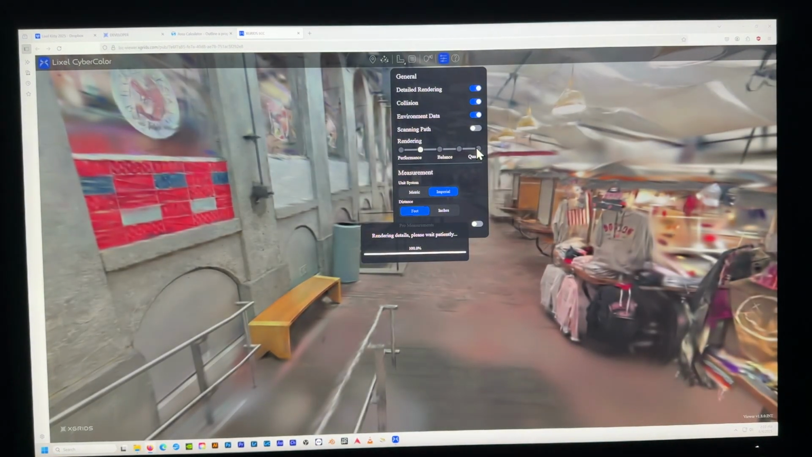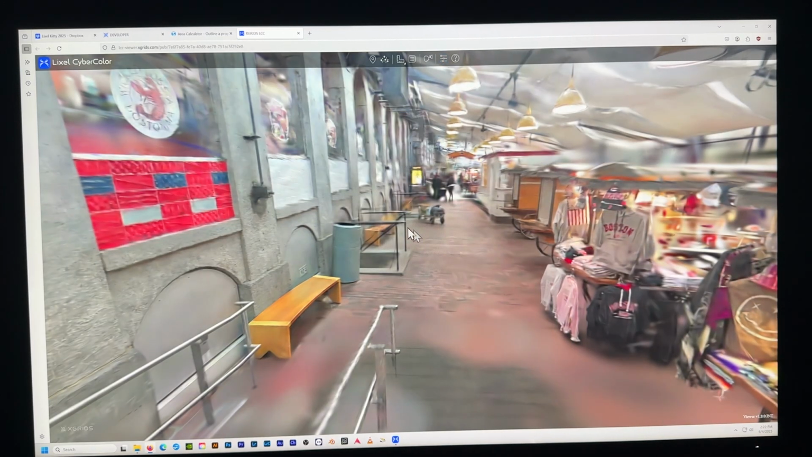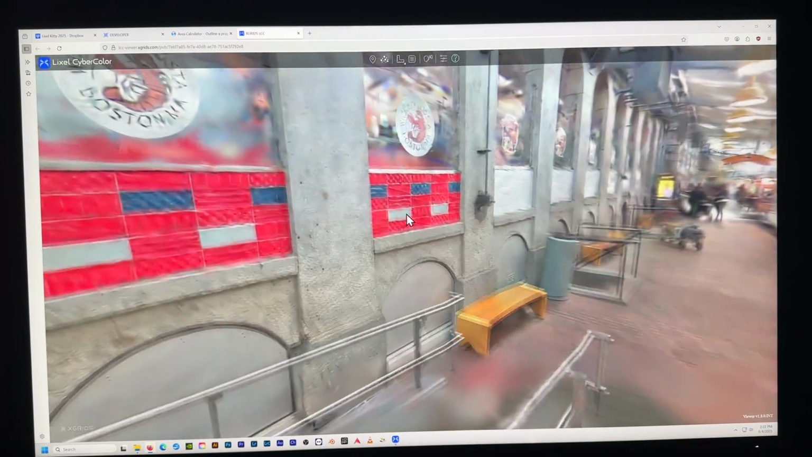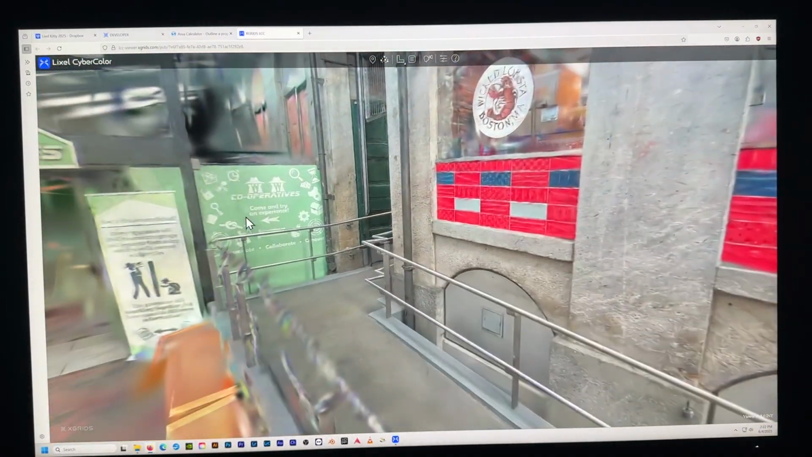But detail rendering, turn the quality up. It helps it somewhat. Not too much, but it does help. It does look better. I'm not gonna bullshit and act like it doesn't.